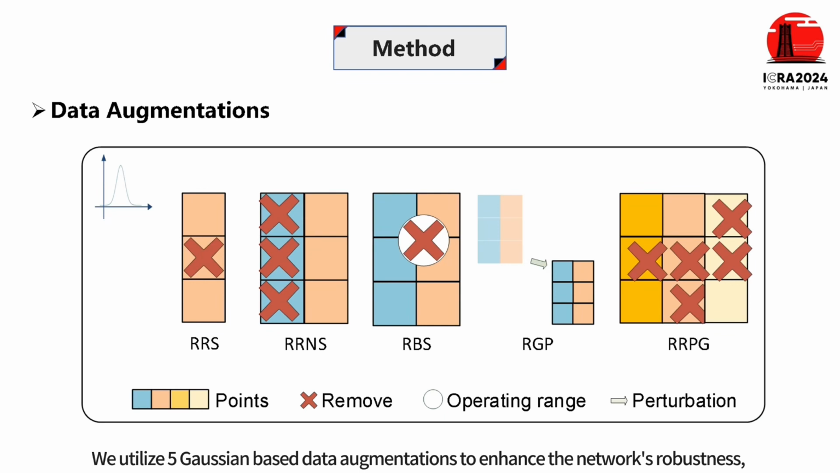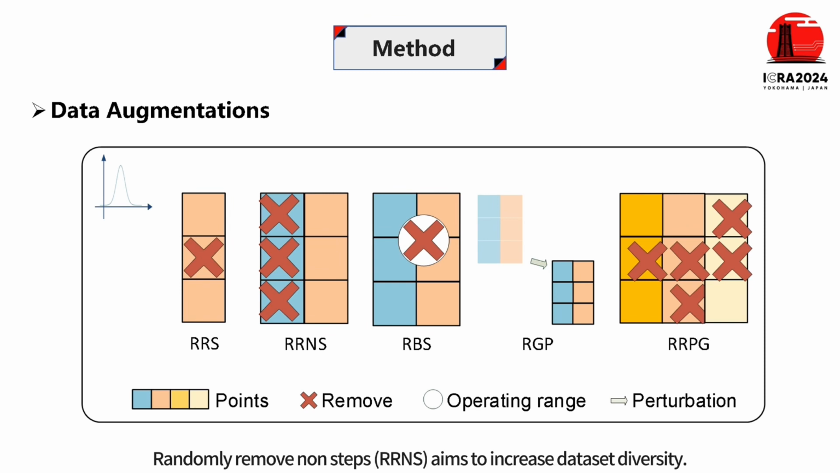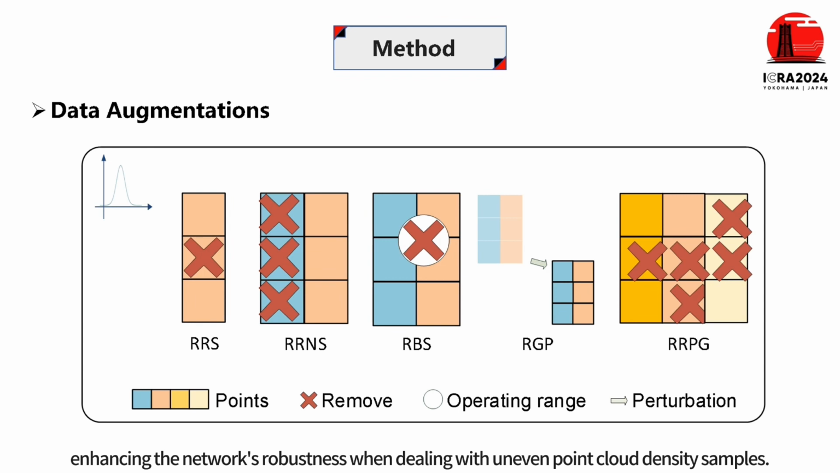We utilize 5 Gaussian-based data augmentations to enhance the network's robustness. Randomly removed steps and random ball sampler are primarily used to improve the network's robustness against point cloud damage caused by lighting. Randomly removed non-steps aims to increase dataset diversity. Random Gaussian perturbation is employed to enhance the network's tolerance to depth errors in point clouds. Randomly remove points within groups is implemented to average the point cloud density distribution, enhancing the network's robustness when dealing with uneven point cloud density samples.